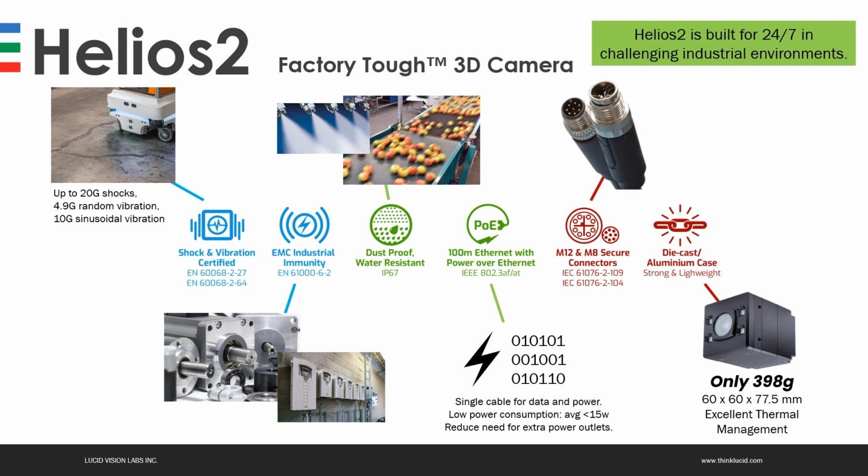The camera is quite compact, 60 by 60 by 75 millimeters, with excellent thermal management, making it easy to use and easy to integrate for tough industrial environments.